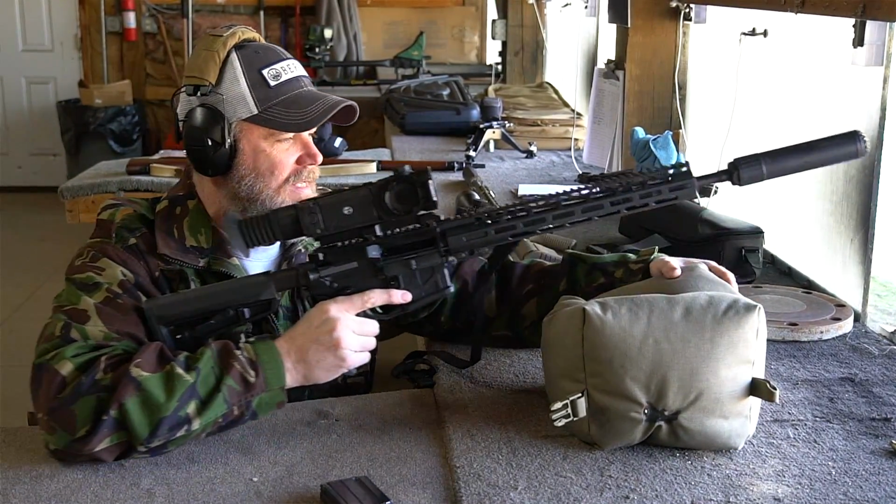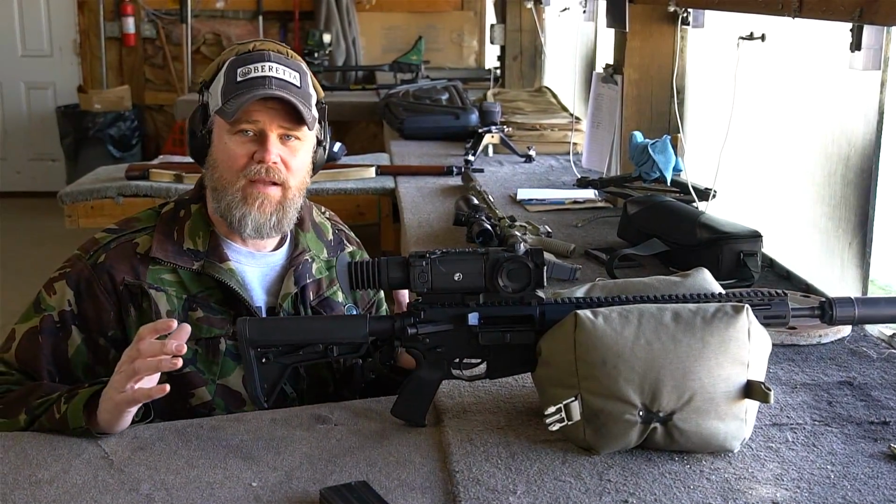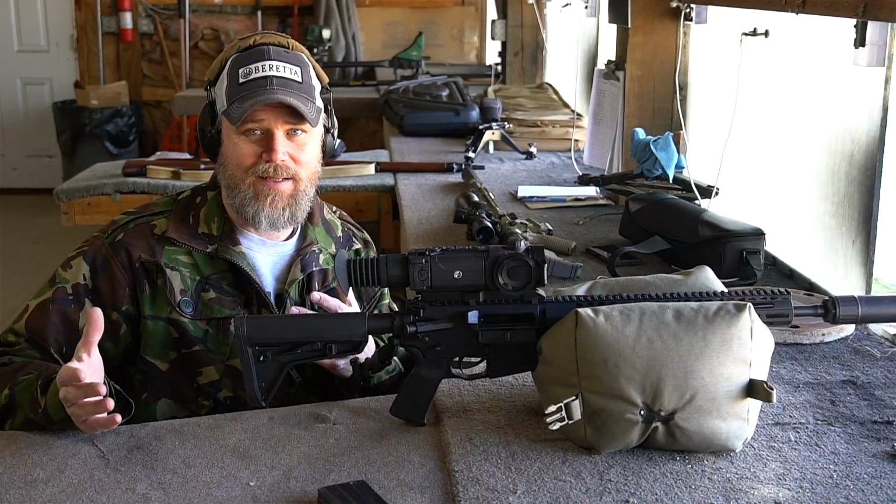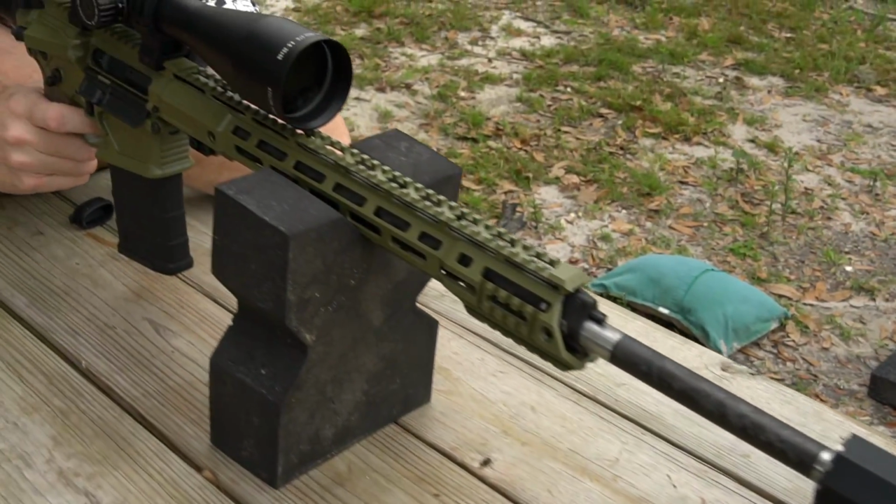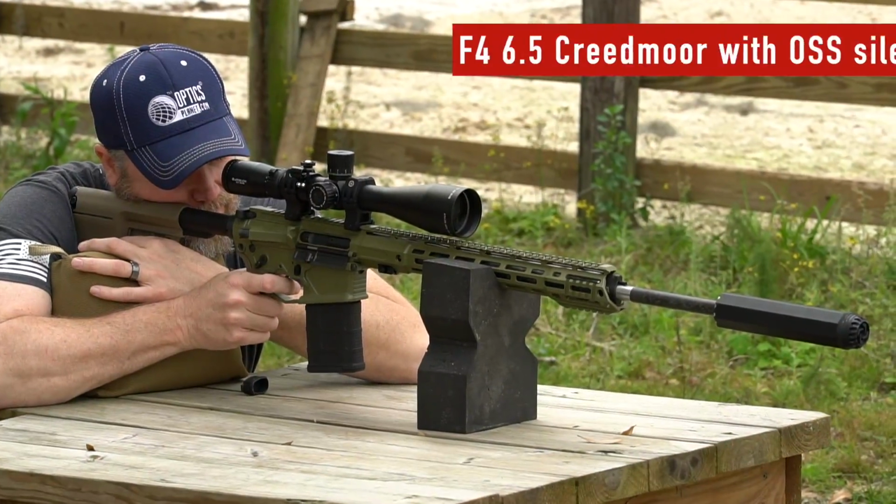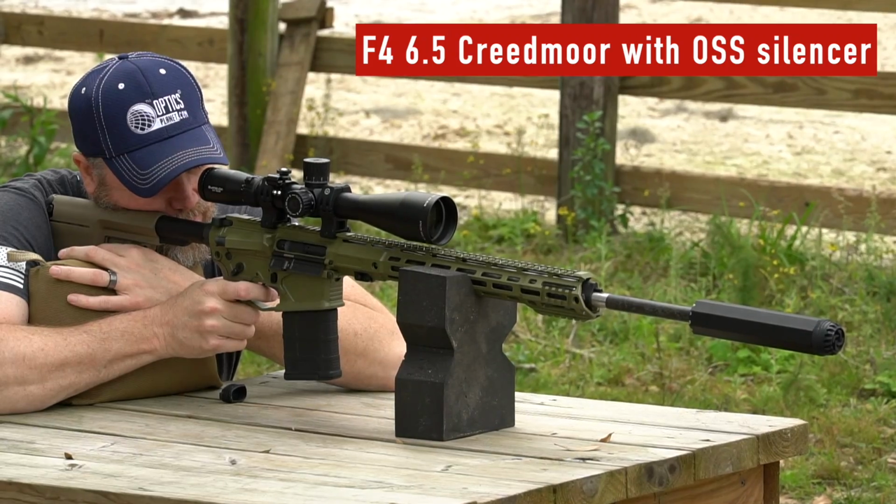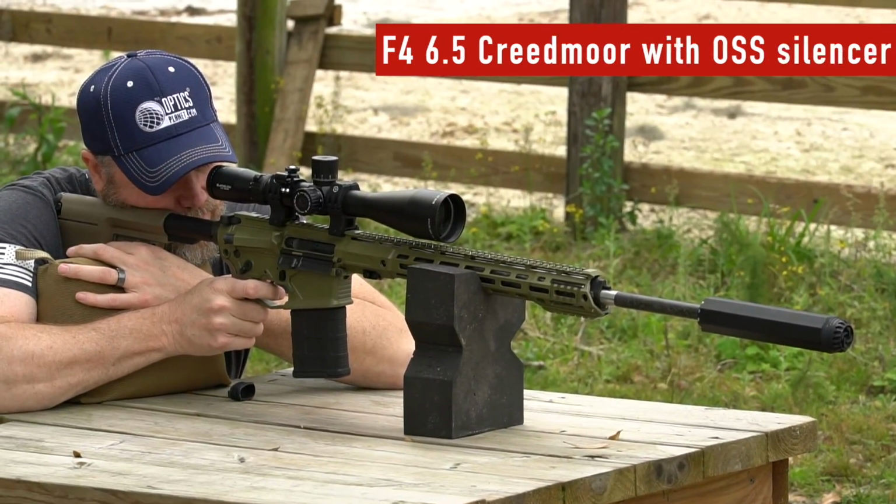6.5 Grendel is an amazing cartridge. And then I'm going to show you a slightly larger rifle that you've already seen here on the channel. I told you I was going to take it hunting, and we did. That's the rifle which we used for daytime hunting. It's quite a bit bigger than this short, handy little rifle, and we chose not to put it in the golf cart because it would be kind of big and cumbersome.